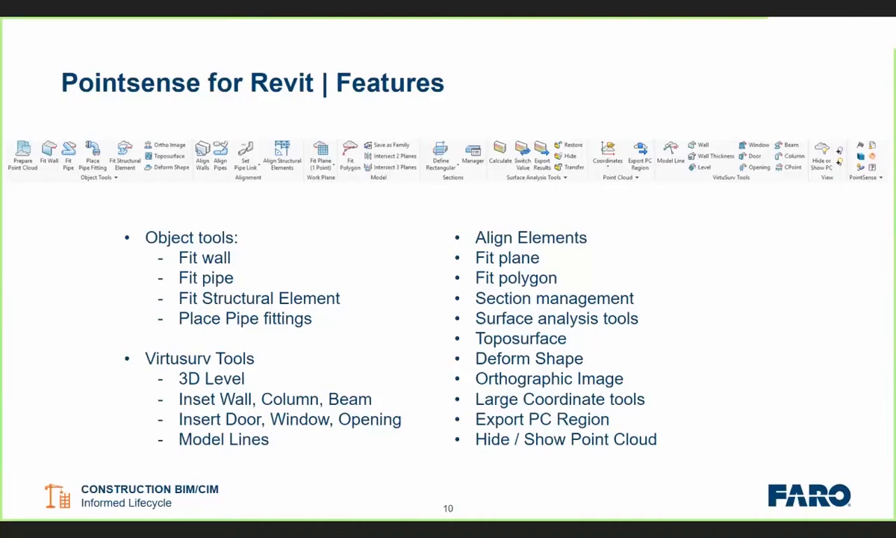And to the right-hand side, you'll see the VirtuSurv tools, which we'll probably look at a little bit as well. These are the original tools within the product that have been superseded, but also kept in there to allow us to send specific commands through from the 2D photo type views from the scanner.